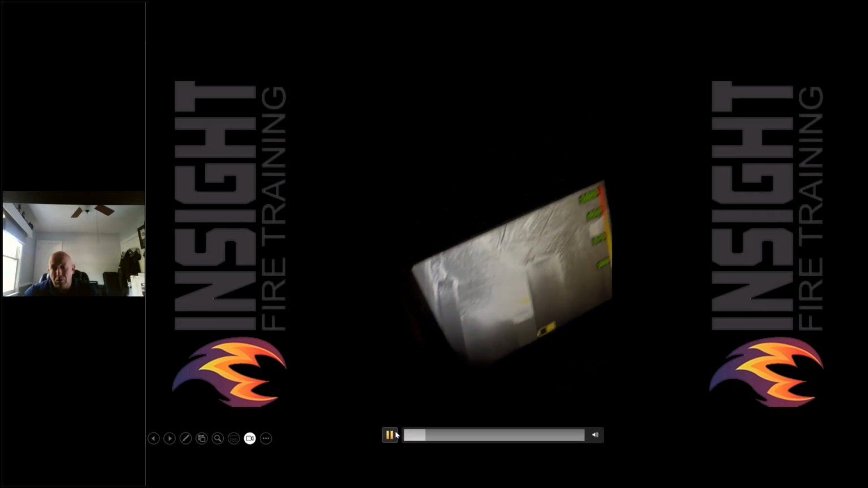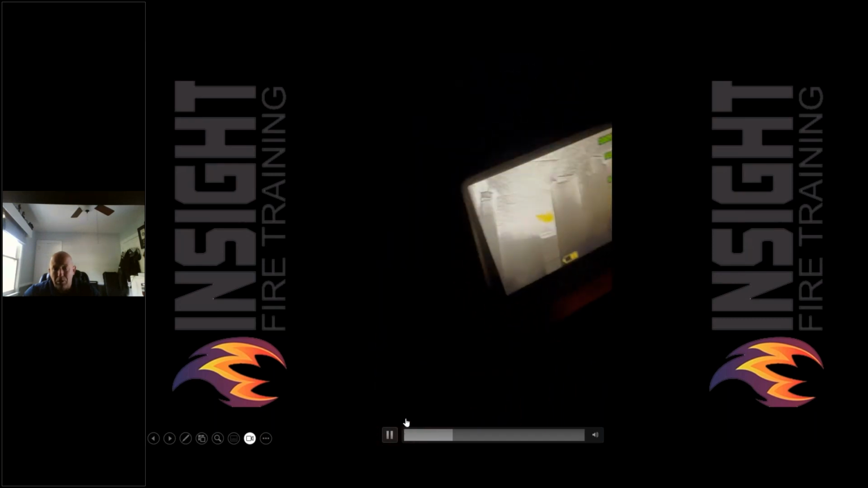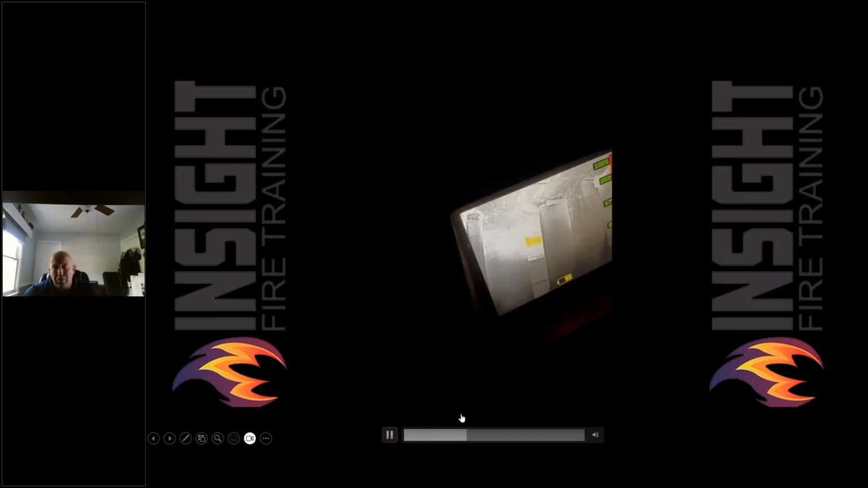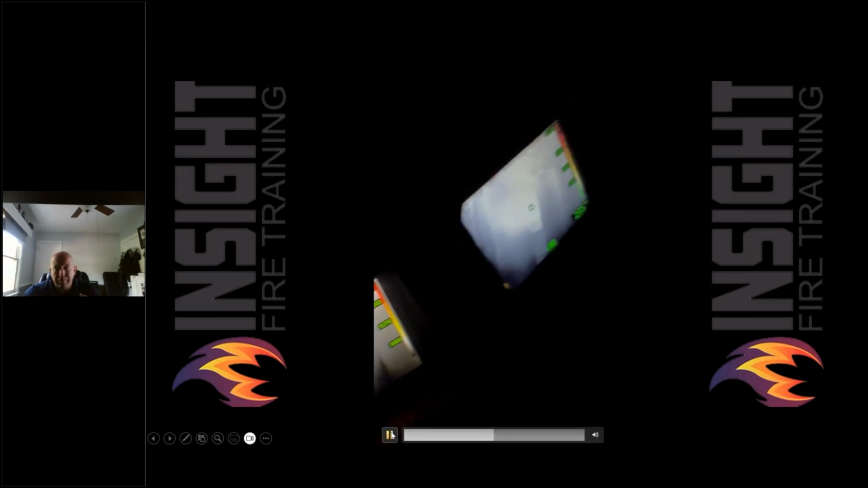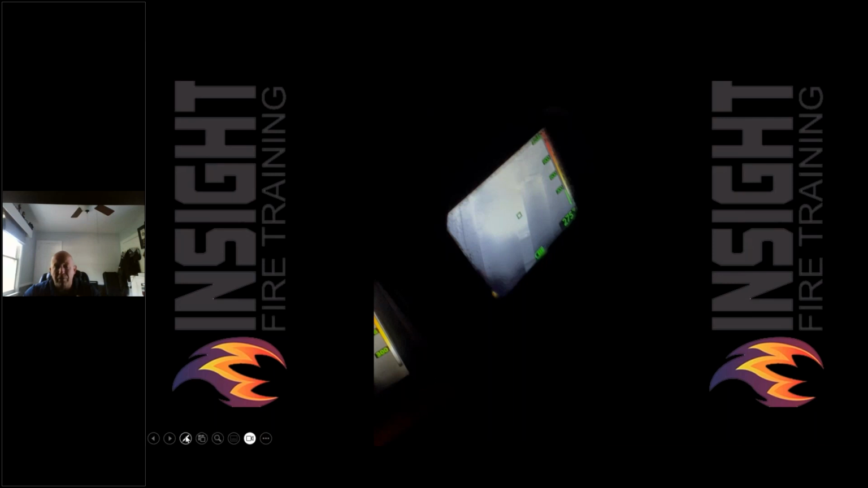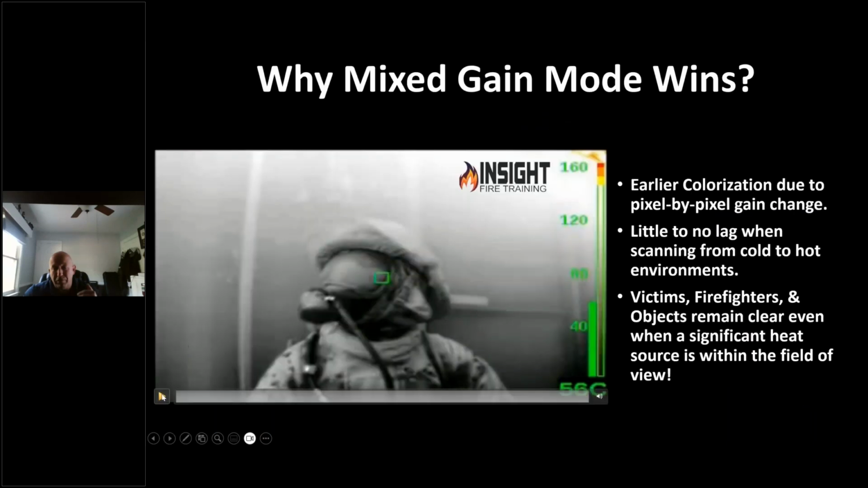Look at these convection currents rolling across the ceiling. Two cameras, both great cameras. One shows convection currents better and shows colorization earlier. And that is a big difference. Make sure you know the difference by testing. We can provide you a free lesson plan to do that. And this is why mixed gain mode wins. We put all the major cameras side by side. They produce really good images, but you need to know when they show color, when they switch to low sensitivity.